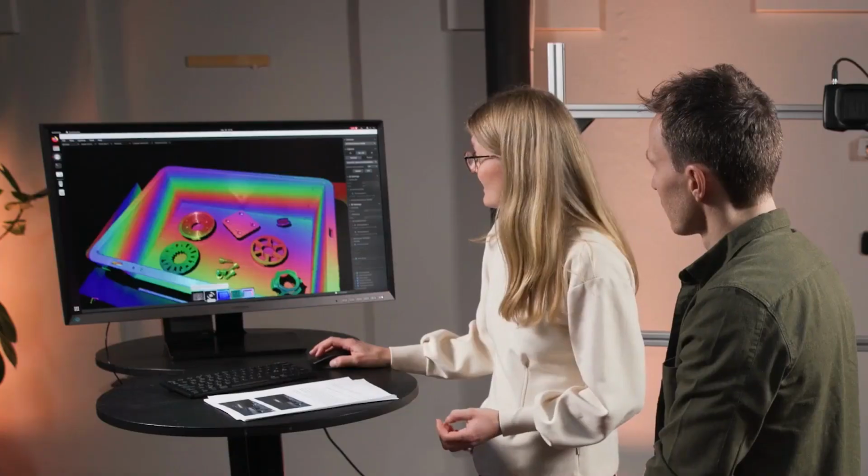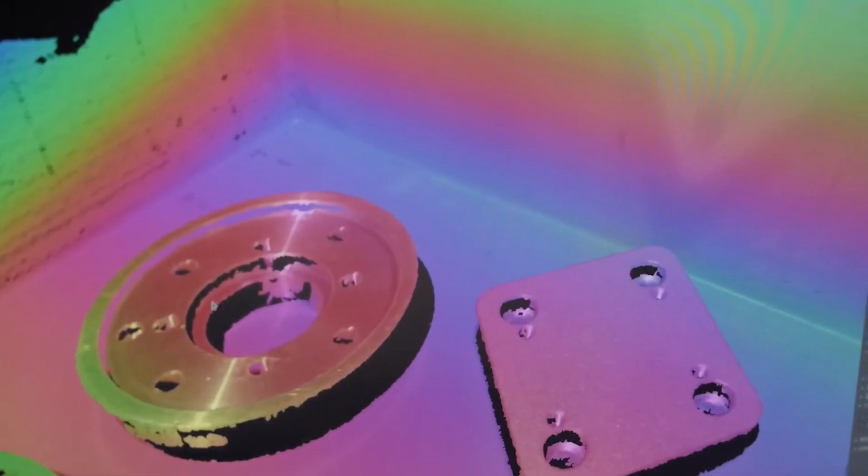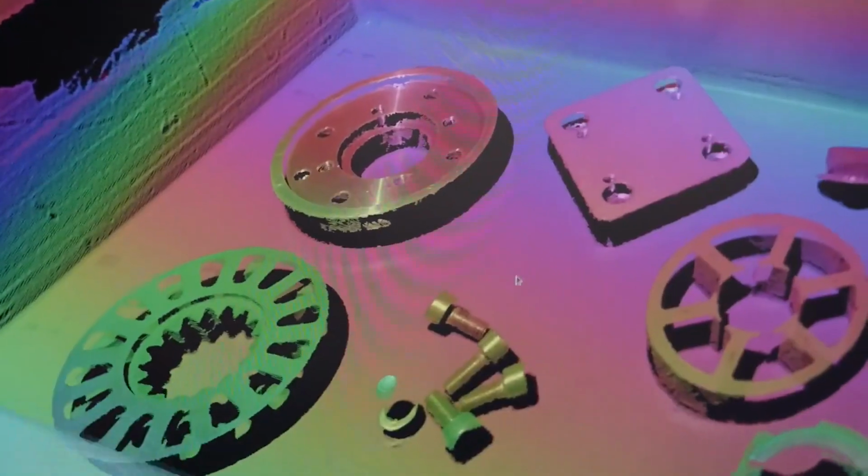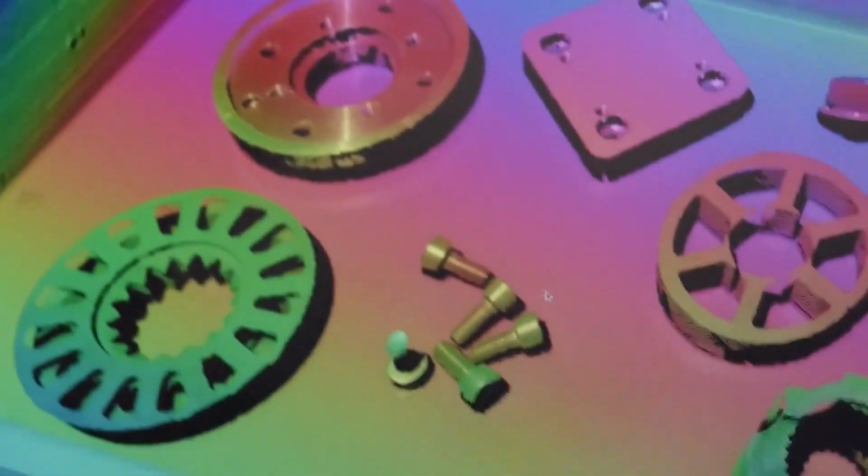All right. As the Sage engine is extremely conservative about what points it leaves and recognizes as valid points, you can get very fine details with high confidence. Here you can see that you would be able to recognize holes on this object and also on this one. And you can even see the threads on the screws over here. Yeah, so this is a very nice point cloud, just beautiful.